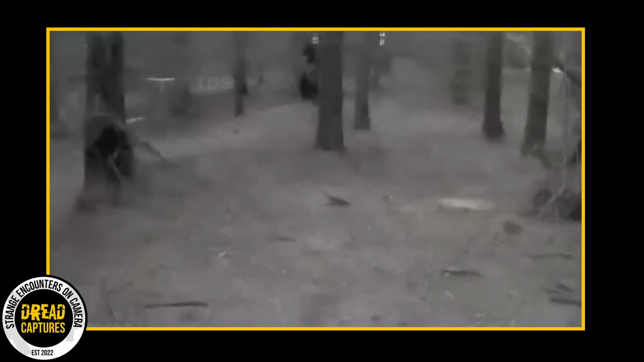I don't know what the creepy creature is, but this next part gave me chills. Apparently this GoPro footage was found abandoned in the woods. No one around.